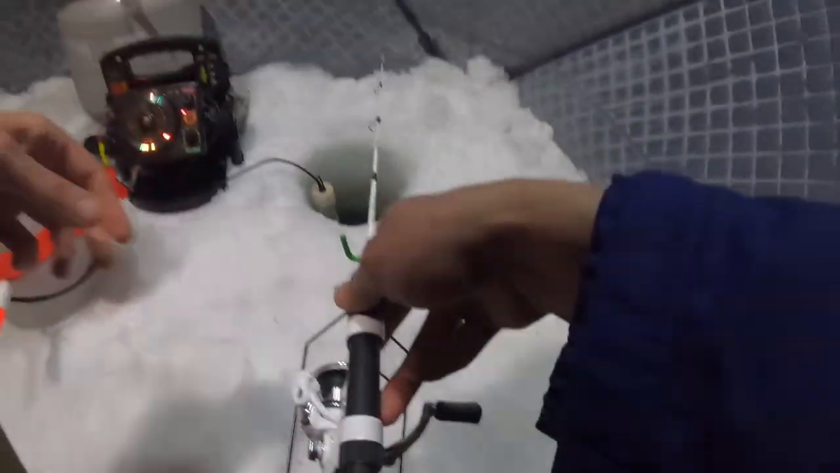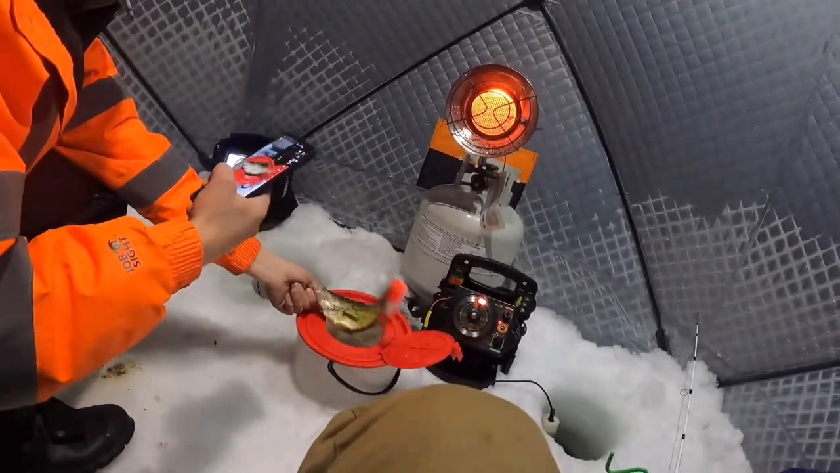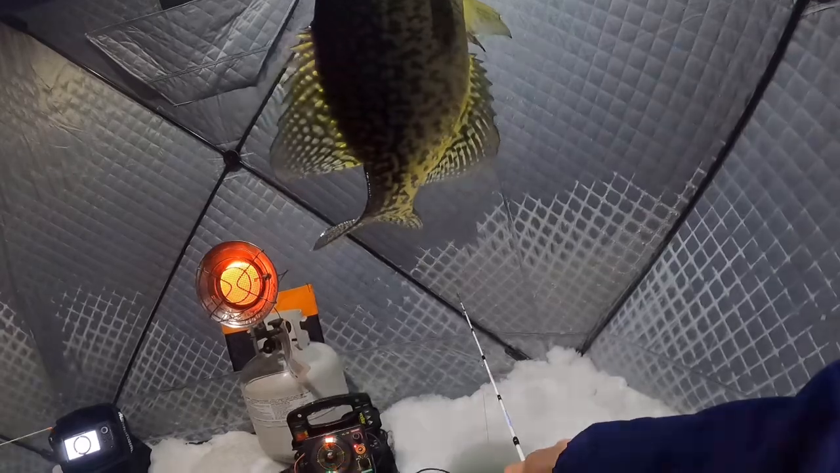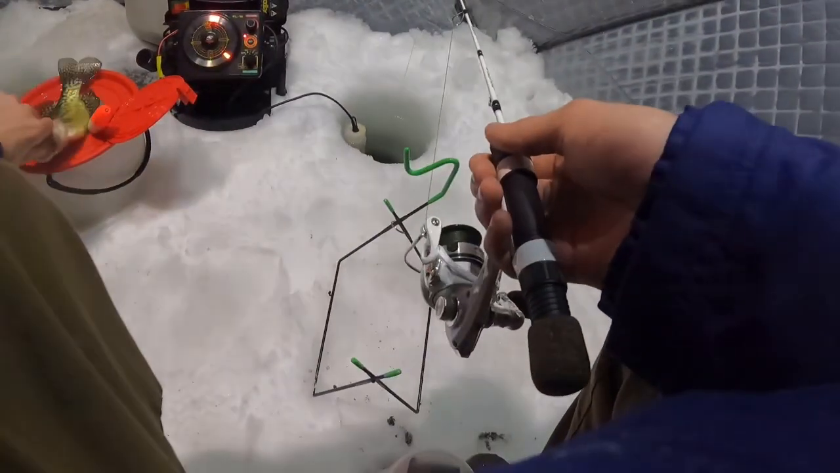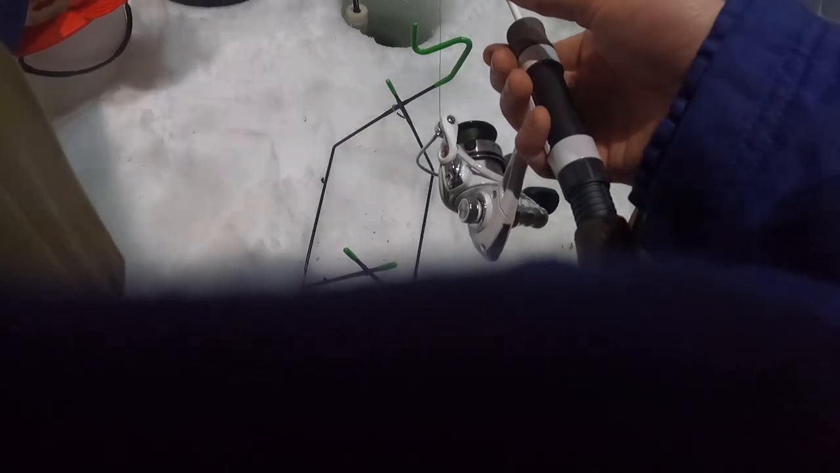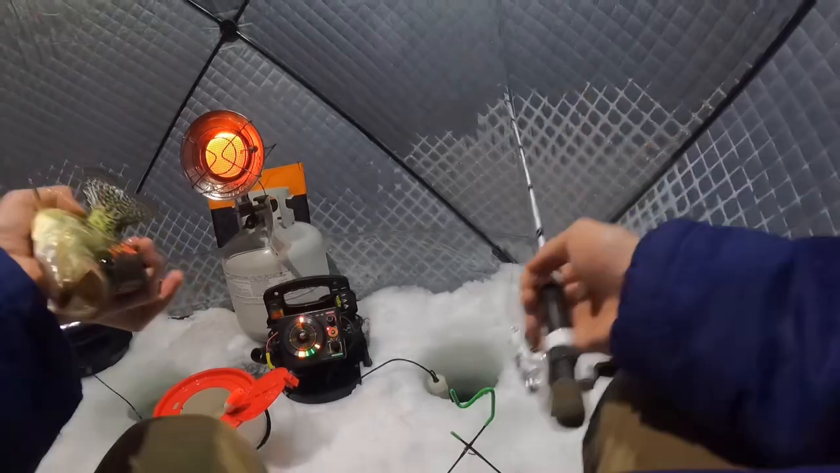Damn, son. Oh, I can't get a comparison. That's a dang on monster. That bucket's 12 inches across. Look at it. Dude, that's ridiculous. That's a clean fish too.